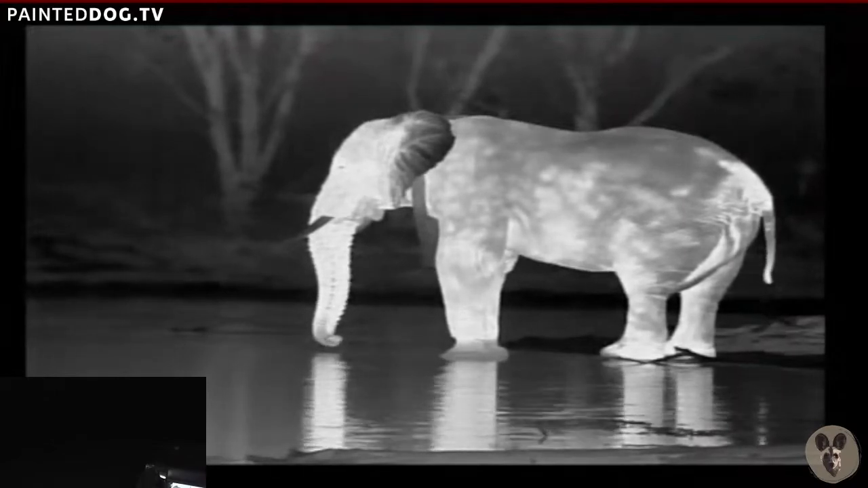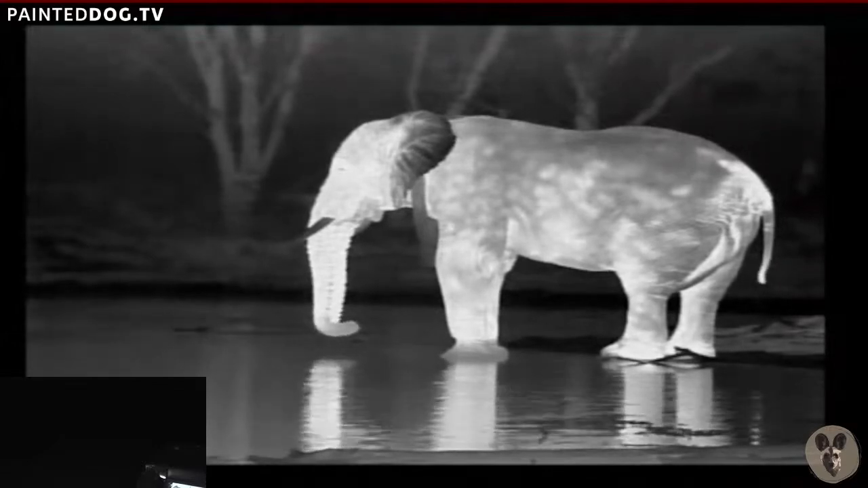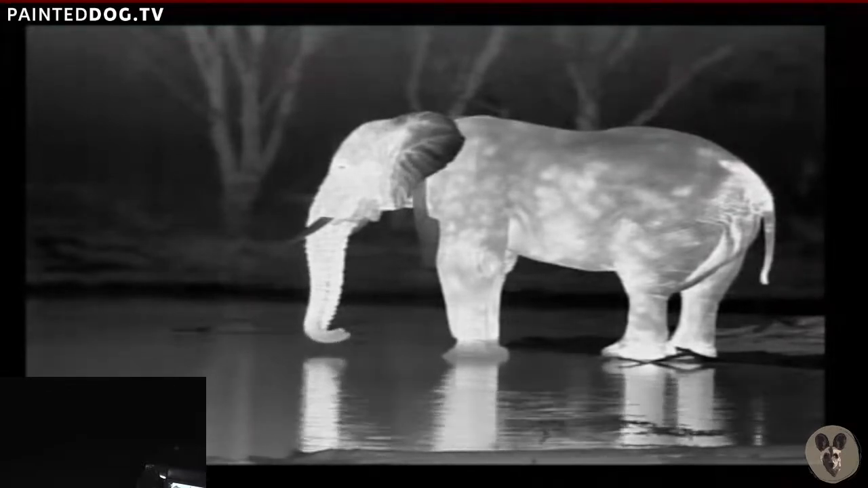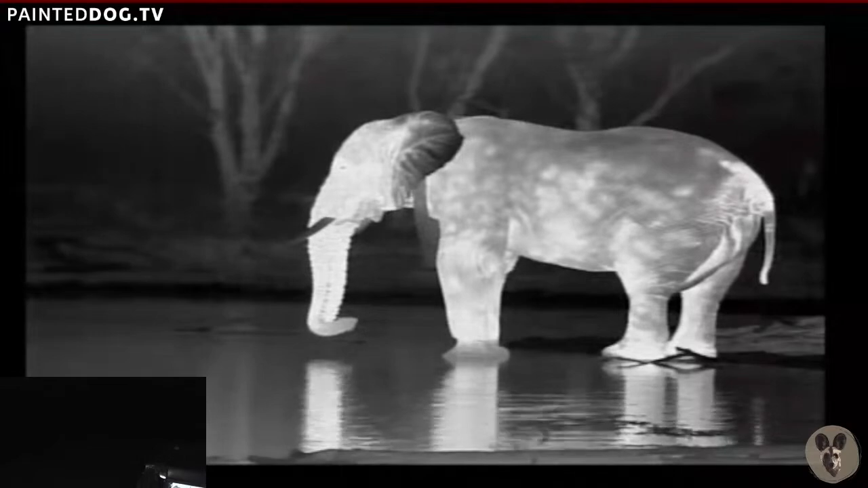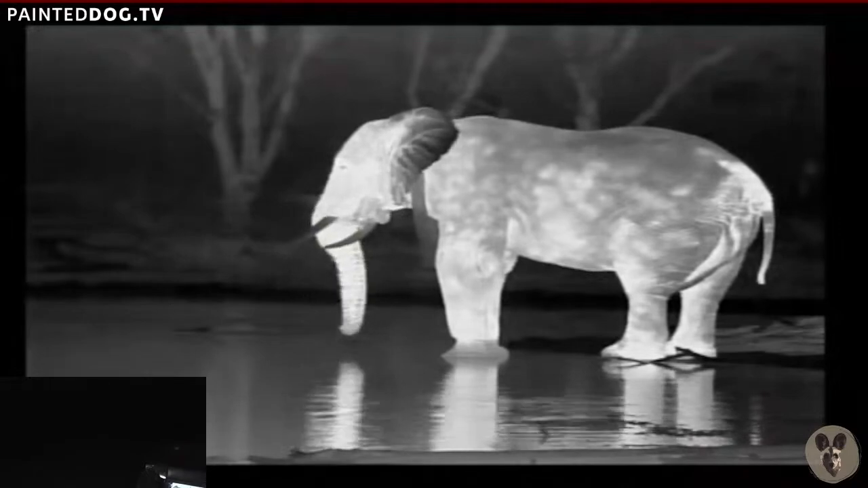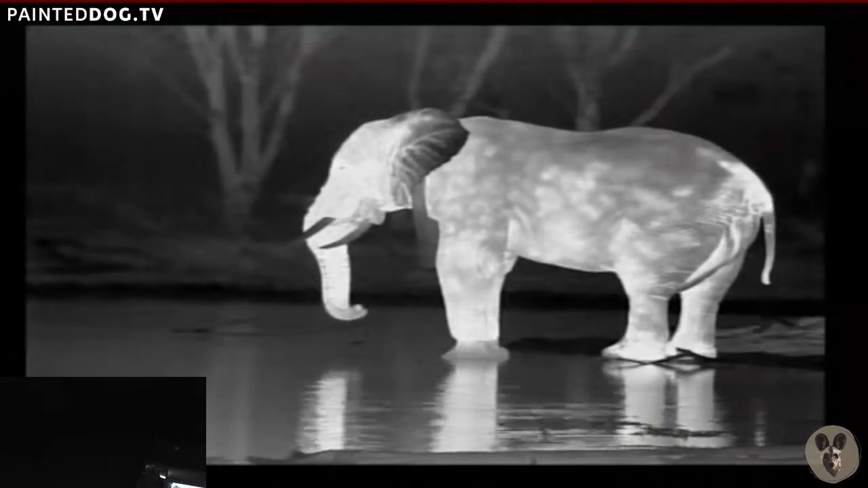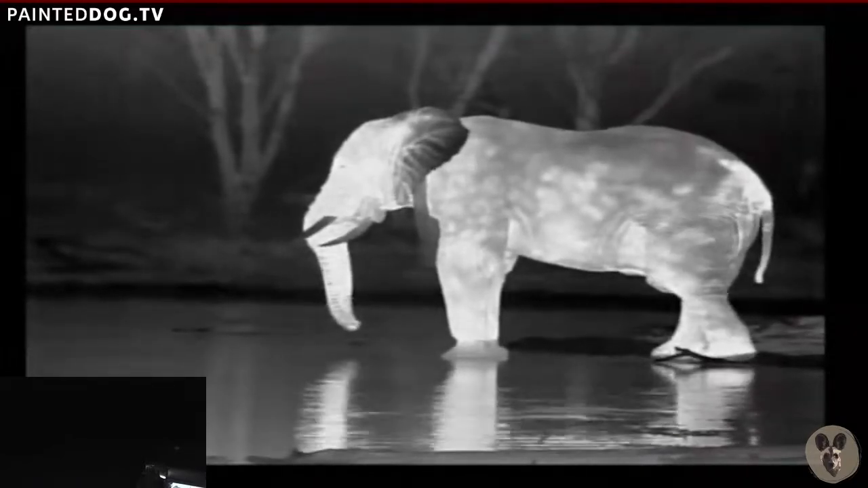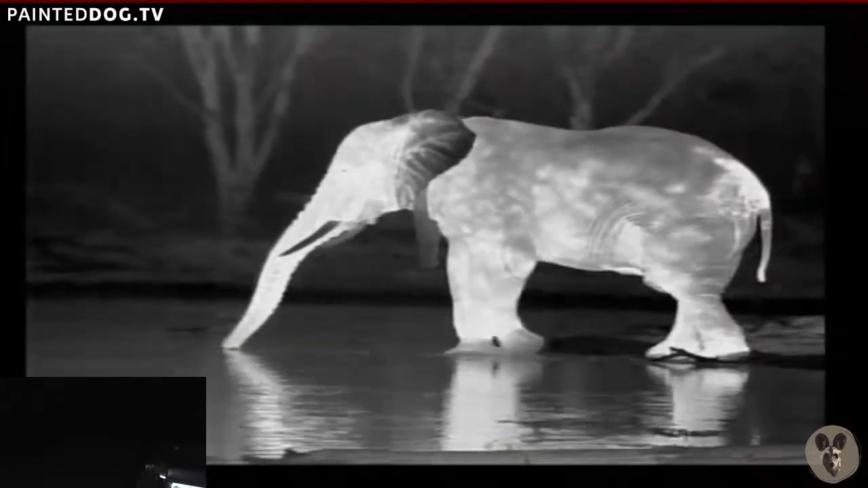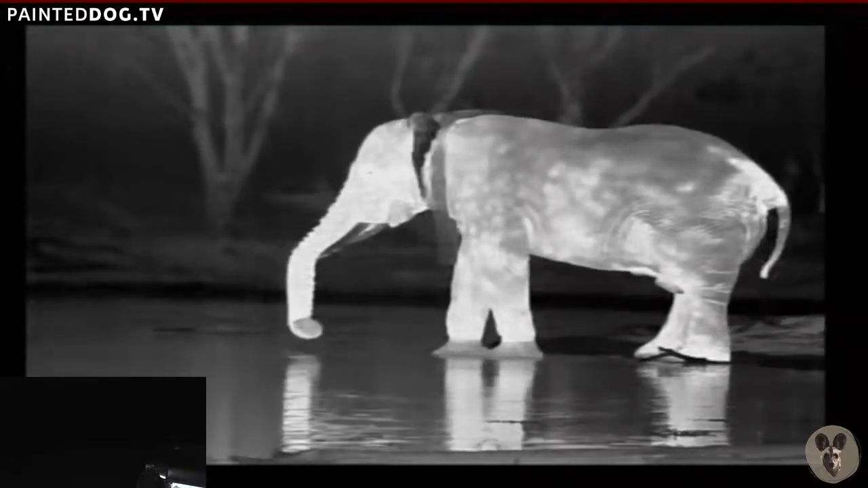It's just amazing. You can also see the heat around his bottom. Now, when I've seen as well, when there's injuries and stuff like that, you will see the heat where the body's working hard to heal. You can see he's leaning his trunk over his right tusk at the moment. You can see he's got cold toes. Yeah, thirsty boy.